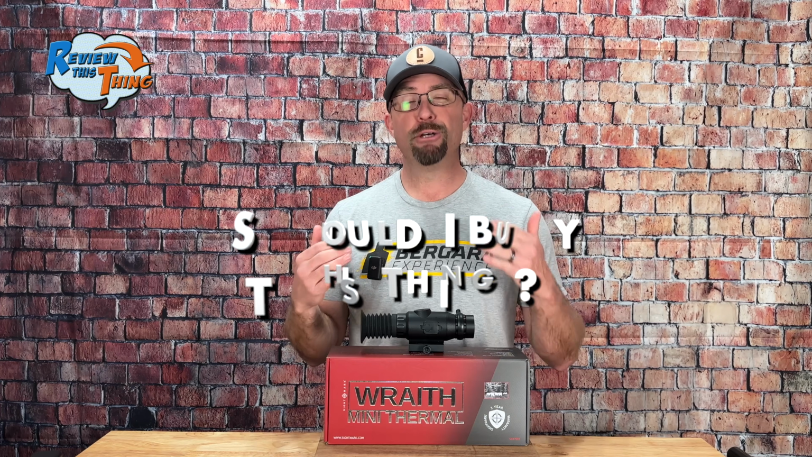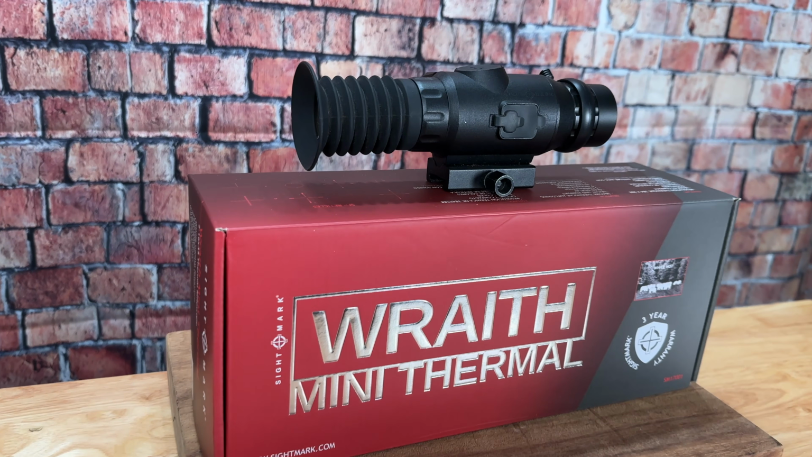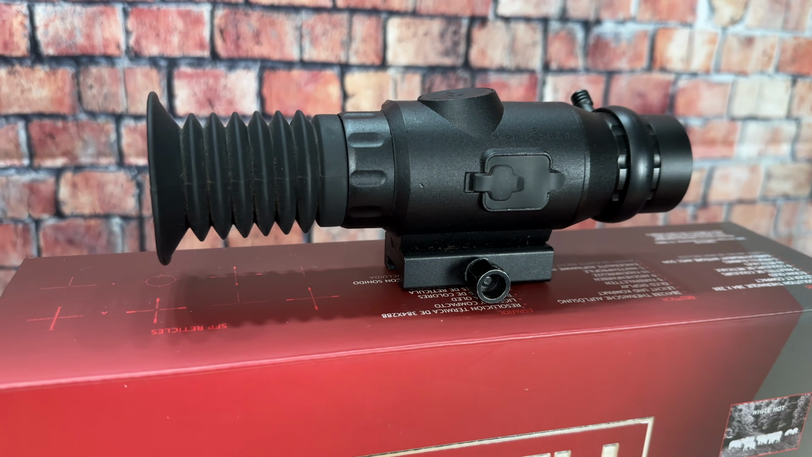And finally, should I buy this thing? The thermal scope market is growing with new ones coming out all the time. MSRP on this one is around $1,700, but I've seen it selling for around $1,500. You can find thermal scopes that cost less, but remember those baseline numbers that we talked about earlier. When I did a quick search, it seemed like the cheaper ones had a lower quality thermal sensor, which is going to give you a lower quality image and increase the difficulty actually identifying a possible target.